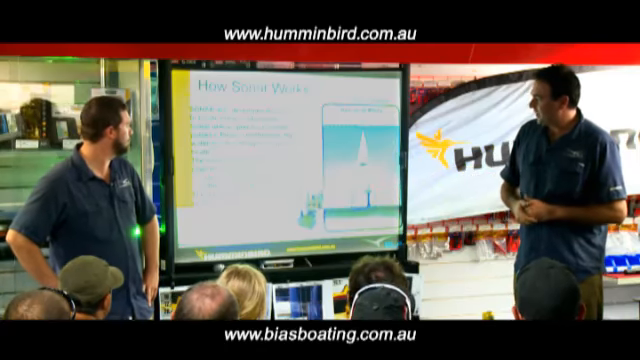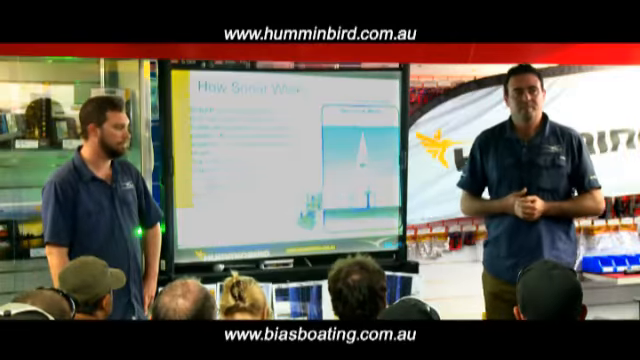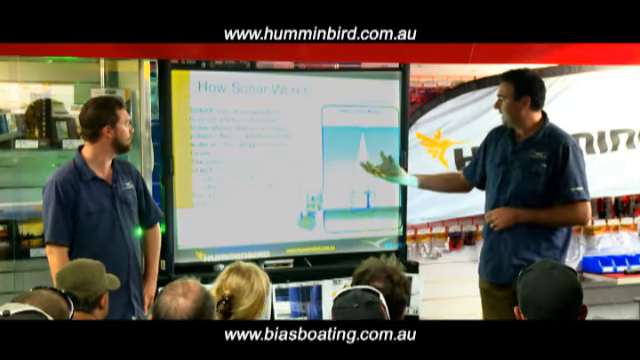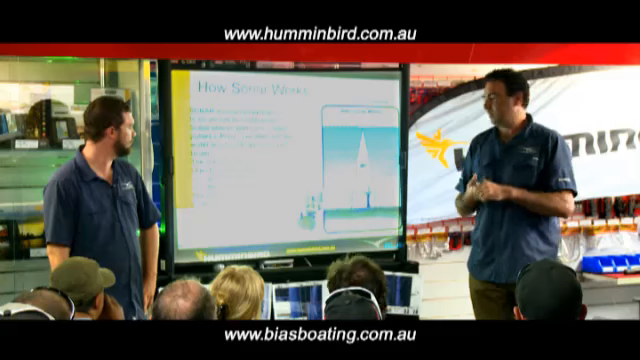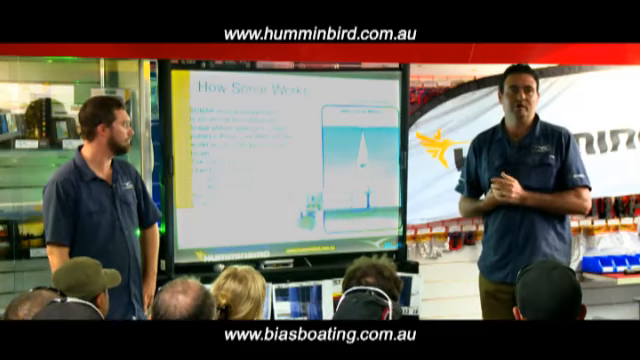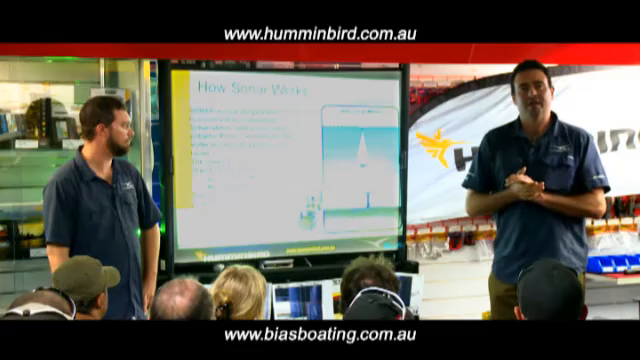Going right back to the basics, we've got a little shadow effect there, that's pretty cool. How a sonar works: we've got our transducer mounted on the back of the boat. This transducer sends sound waves down through the water column. These sound waves reflect off objects, whether they be fish, structure, or the bottom. So it sends that signal down and any reflection goes back to the transducer. So the transducer is both a sending and receiving device. The information comes back and then that's processed to see what you see out on the screen.